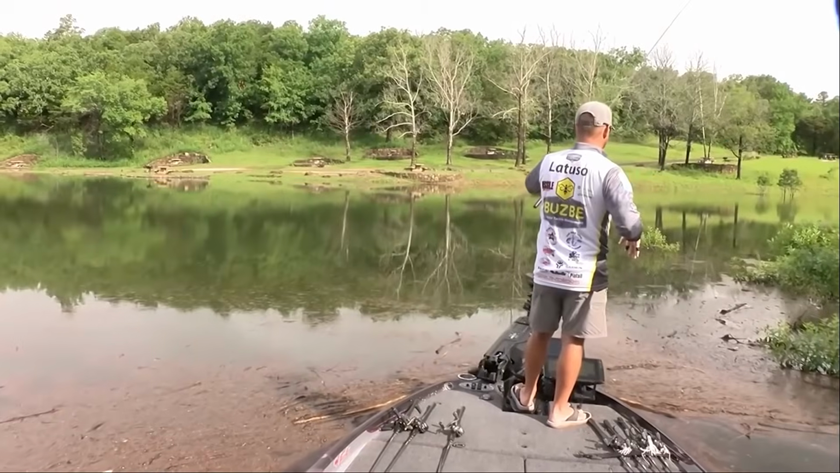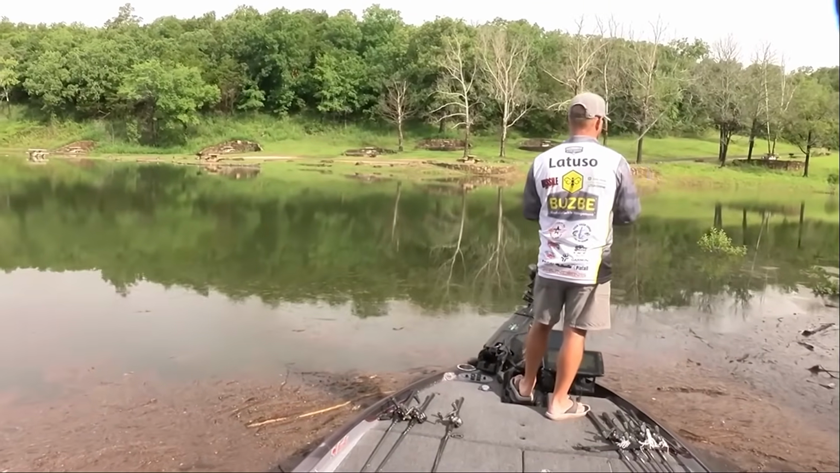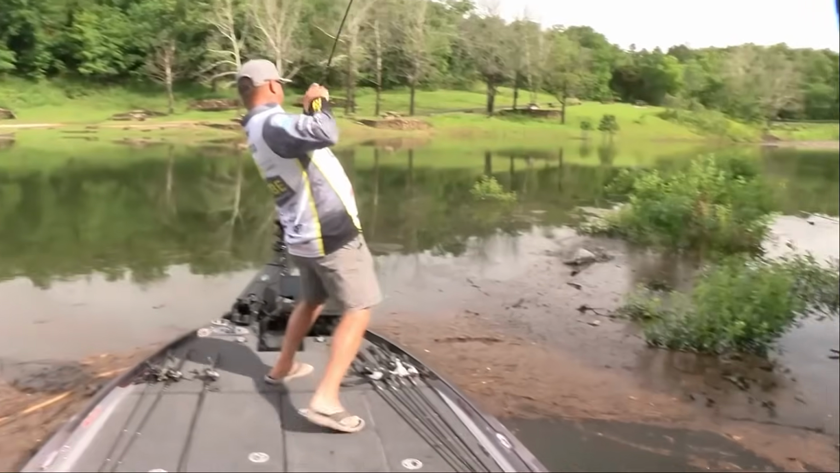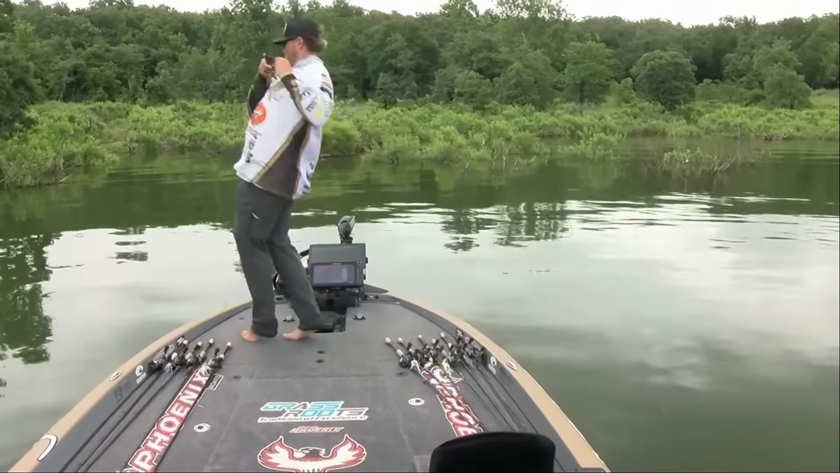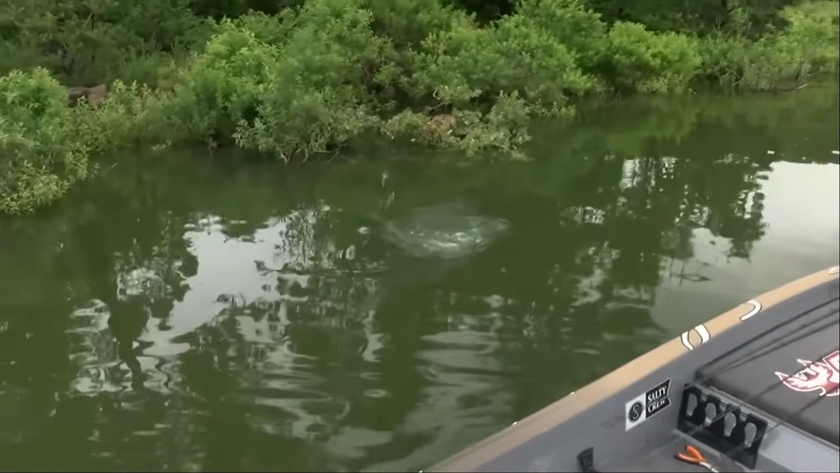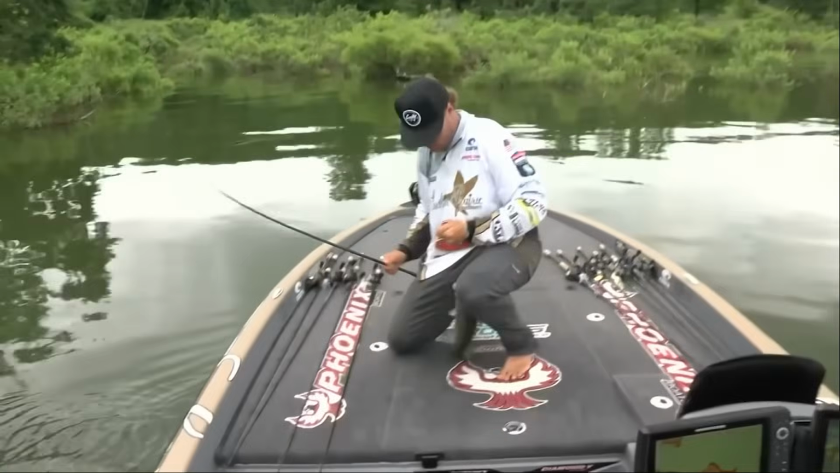But a lot of times you can actually let these areas settle for 2 to 3 days. The bait fish will move in and the bass become catchable again, 2 to 3 days after all of that new water comes in. The water will actually start to clear up a little bit, get in that 6 inches or more visibility range, and you can have a blast in these areas.